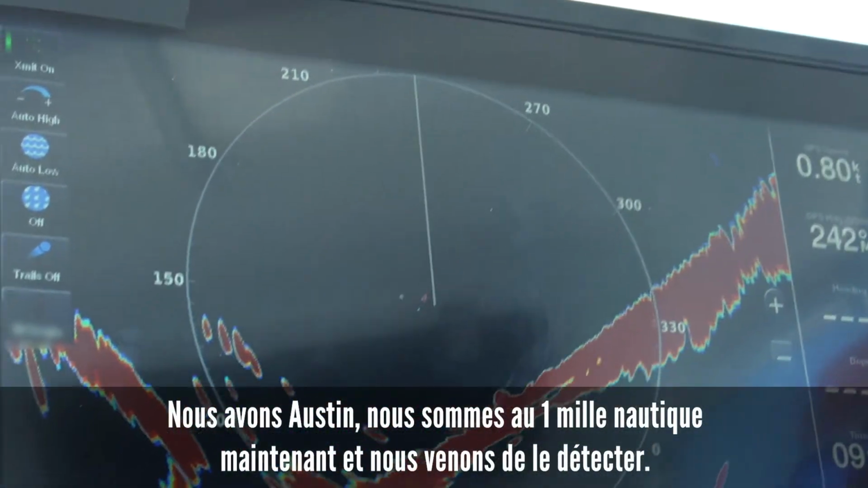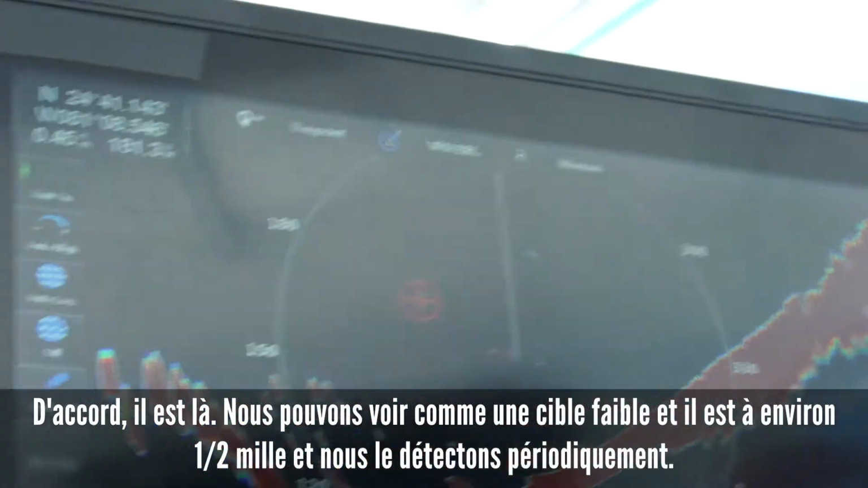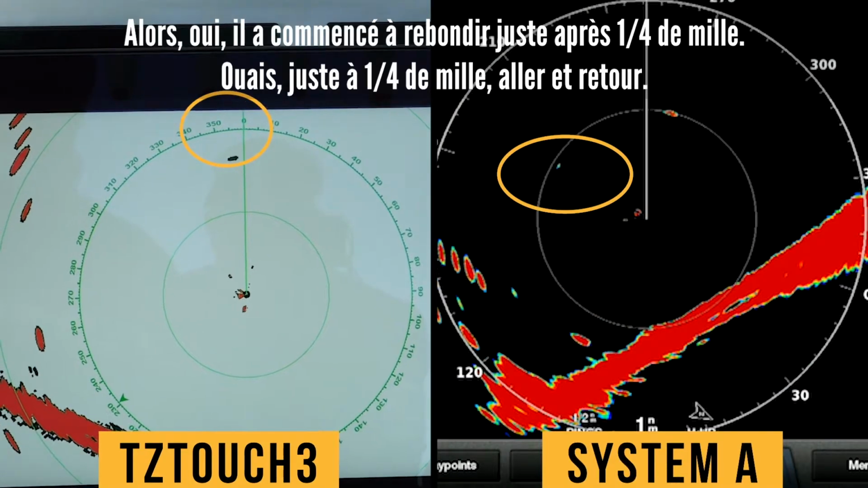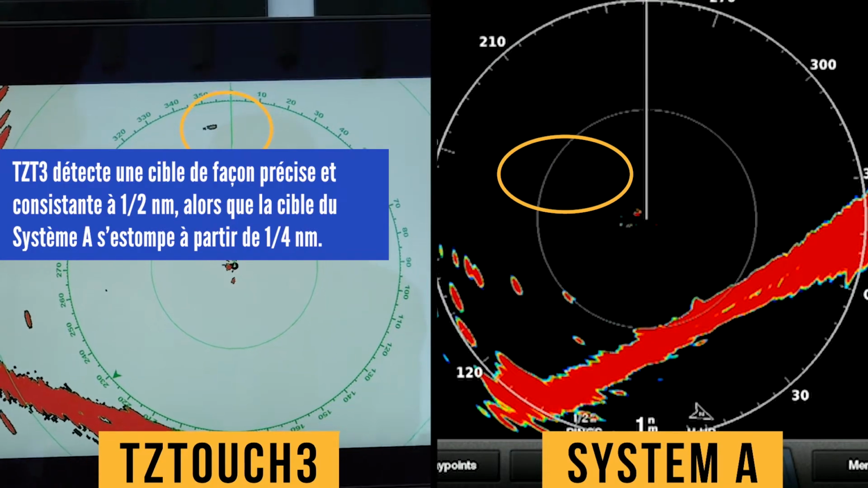We're at the 1 nautical mile now, and we just had him as, okay, there he is, if you can see, as a faint target. And he's at about a half mile, and we're picking him up periodically. So yeah, he started bouncing in and out just after a quarter mile, coming in and out between a quarter and a half.